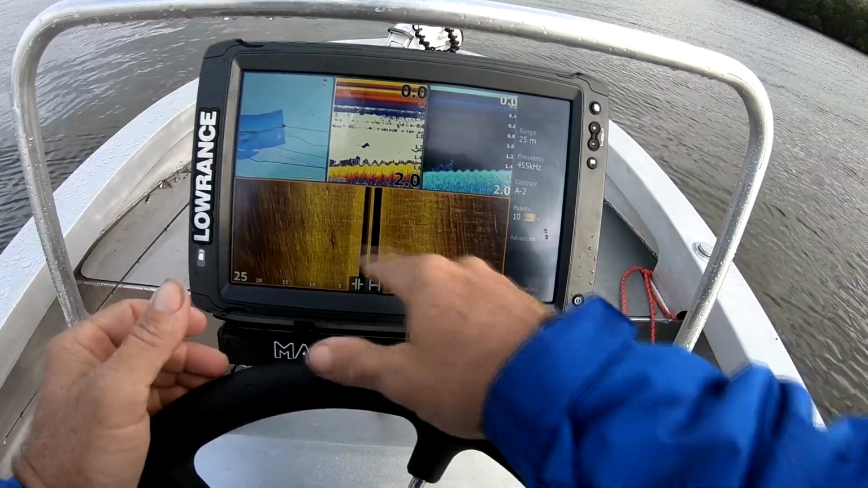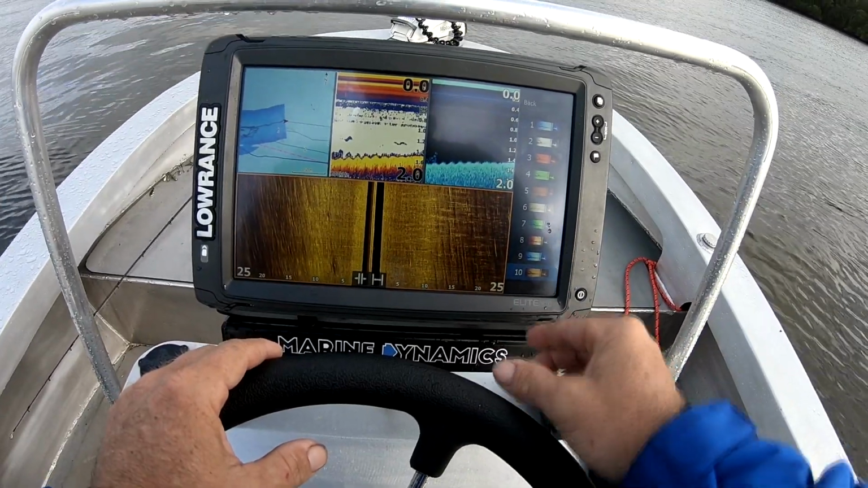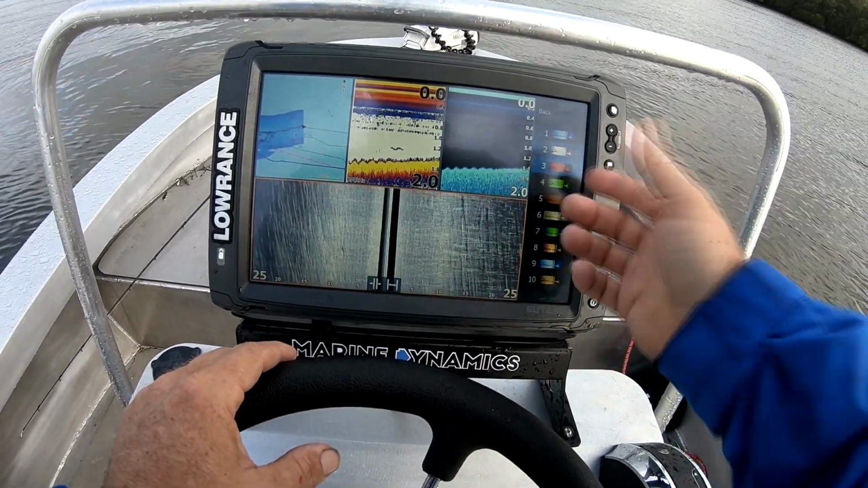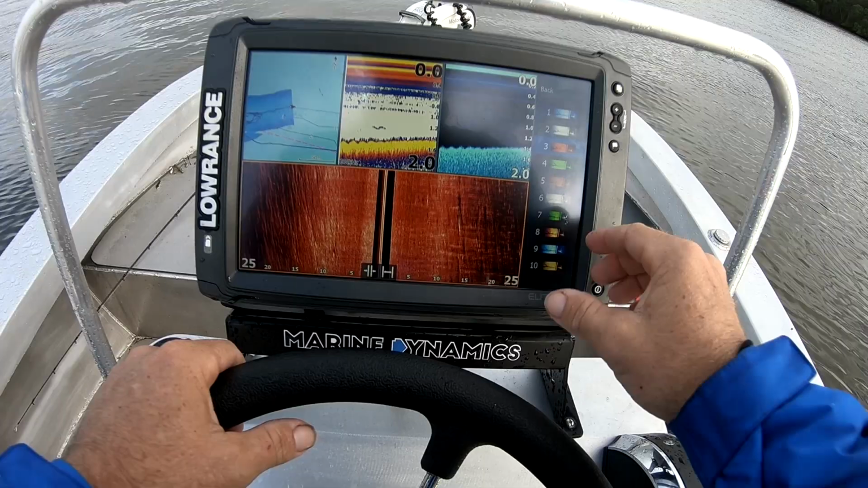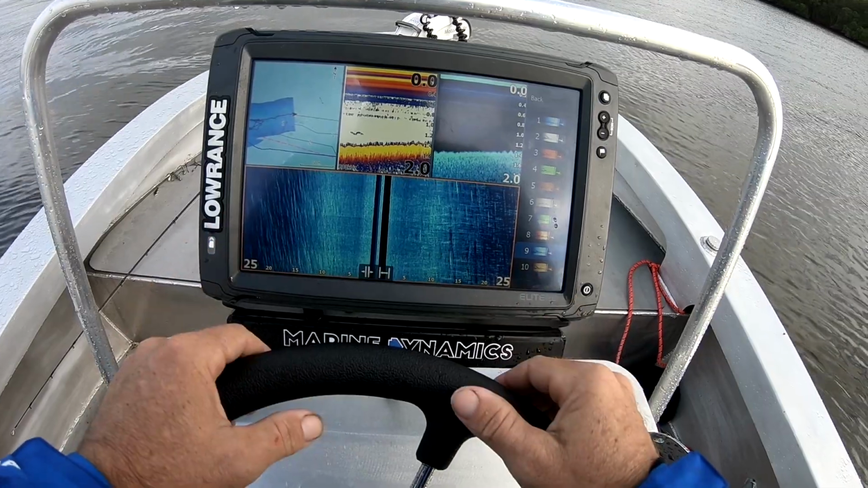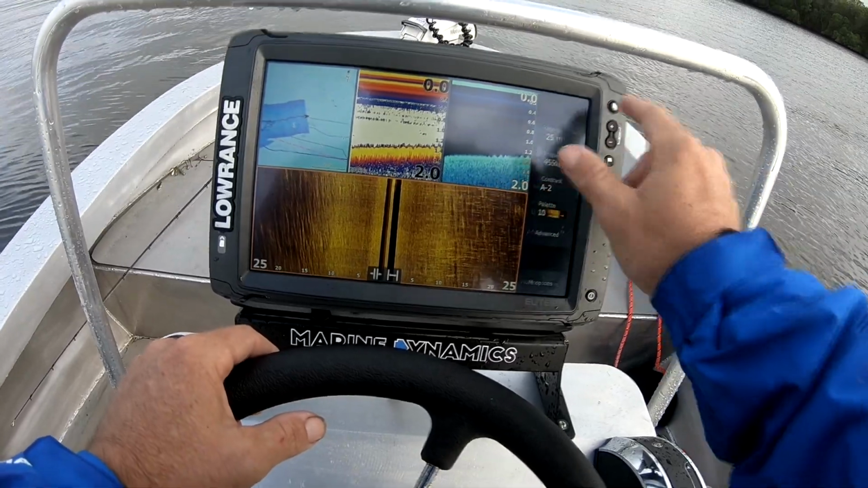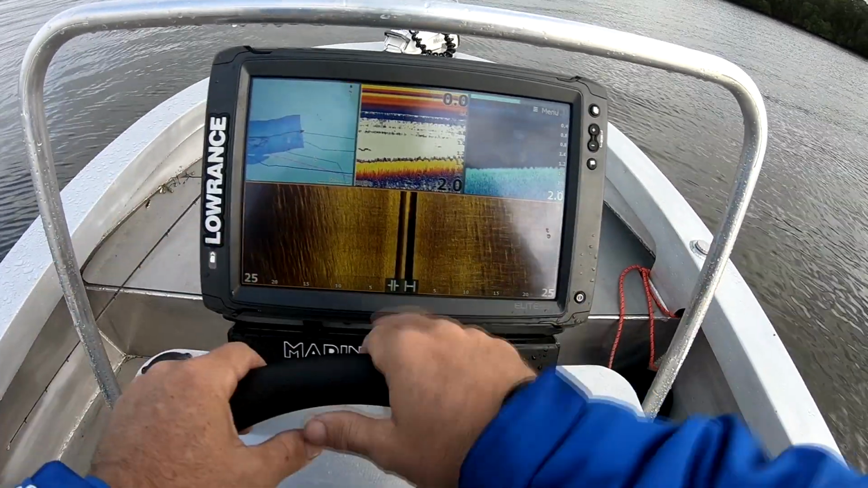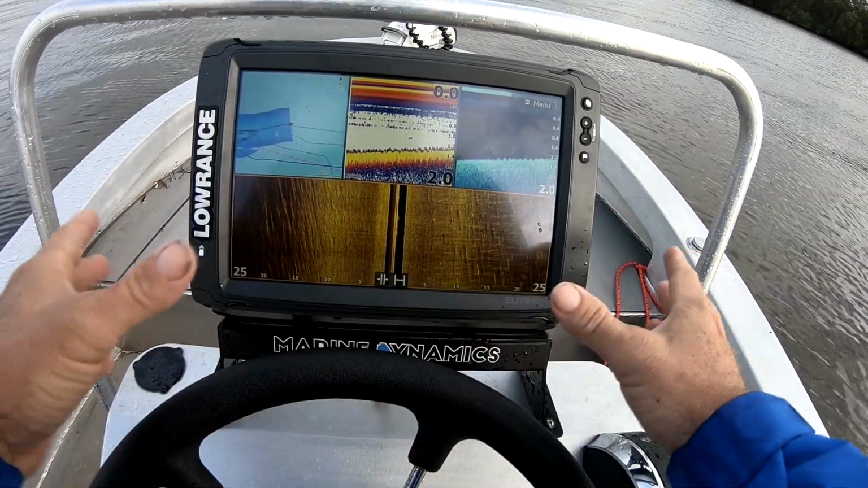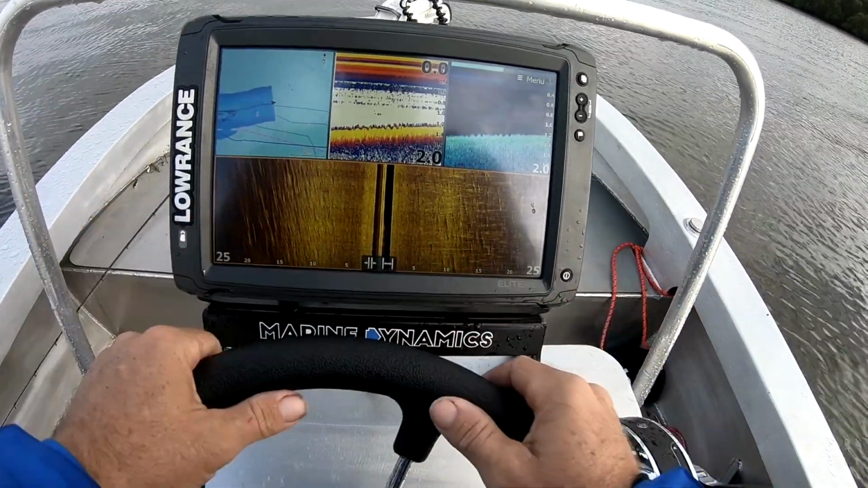If you're not happy with the color, if you want to try a different color system, you can come into here, and there we go, you can change your colors. You've got your blue, white, red. It really just comes down to personal preference. I like this color, and I also like the blue. It seems to show the best contrast for me. So we'll keep it on this color. We'll go back, swipe the menu out of the way, and there we go, we've got a full screen to use. You can also widen and shorten your side imaging, but like I said, this river is 50 meters wide, so I'm covering 25 meters each side, being able to pick up everything.